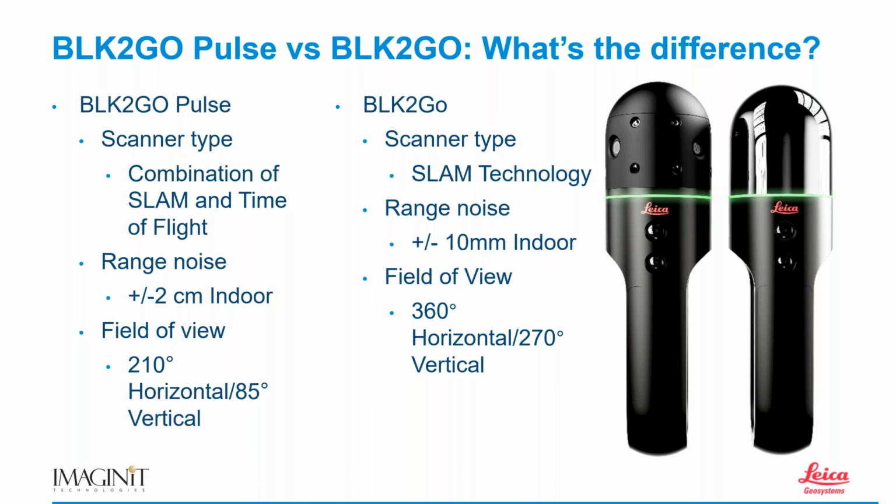Is that a good thing or a bad thing on one scanner or the other? It's neither. It's an advantage on both, right? Just having SLAM technology with the BLK2GO gives you some advantages. Having SLAM and time of flight gives you advantages with the Pulse, and we'll talk more about that in a little bit.